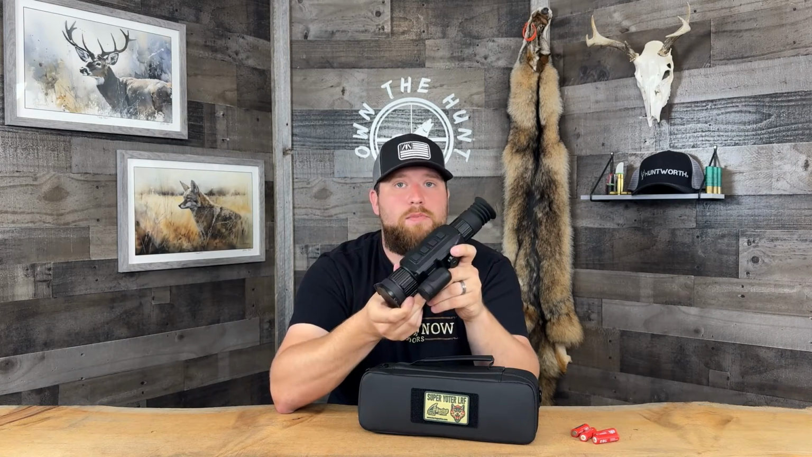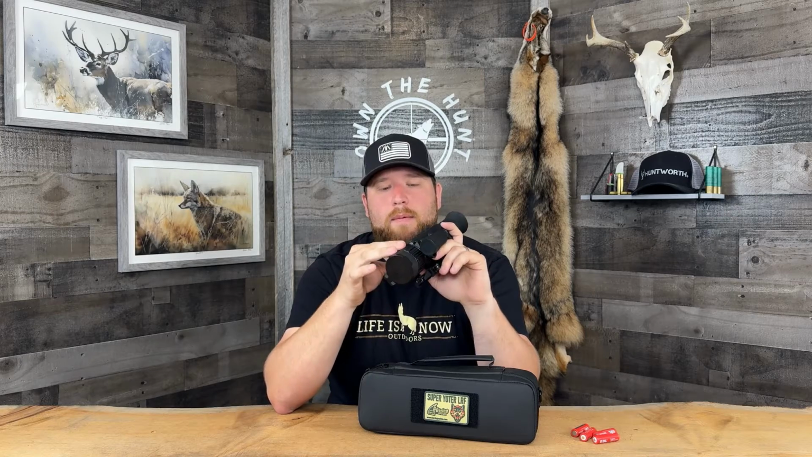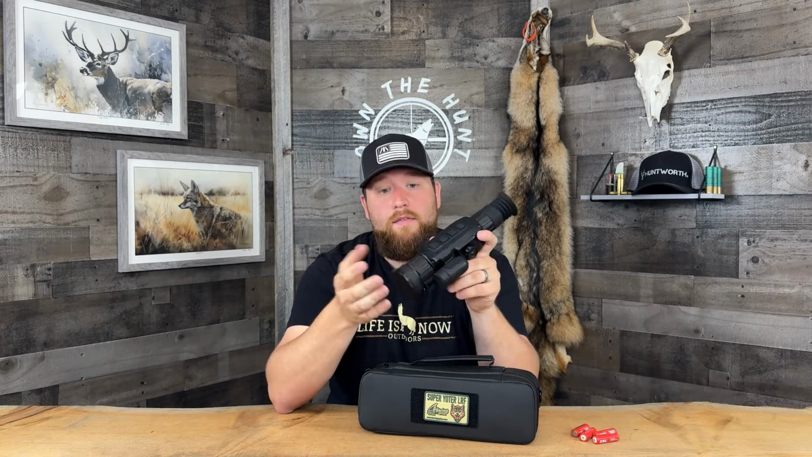Aside from that, man, this is a solid scope. Image quality on this thing, very, very, very good. It's a 640 scope, so you would expect a really good image quality out of this thing. And it does not at all disappoint. The detail, the clarity, just the sharpness of the image, phenomenal. There's a lot of really good adjustment settings in this scope for contrast and brightness and things like that. So Bering didn't let us down with that. The image quality is phenomenal, and the video quality is really good too.